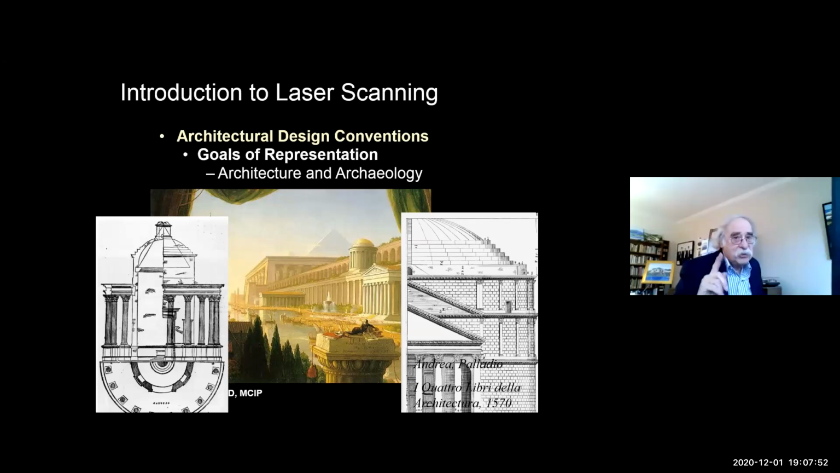So one more note, and that is what laser scanning can do is preserve 3D models of architecture all the